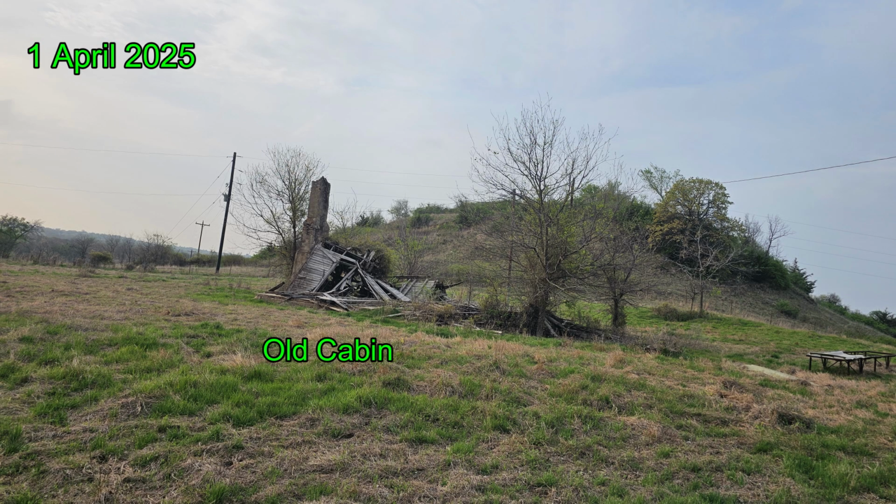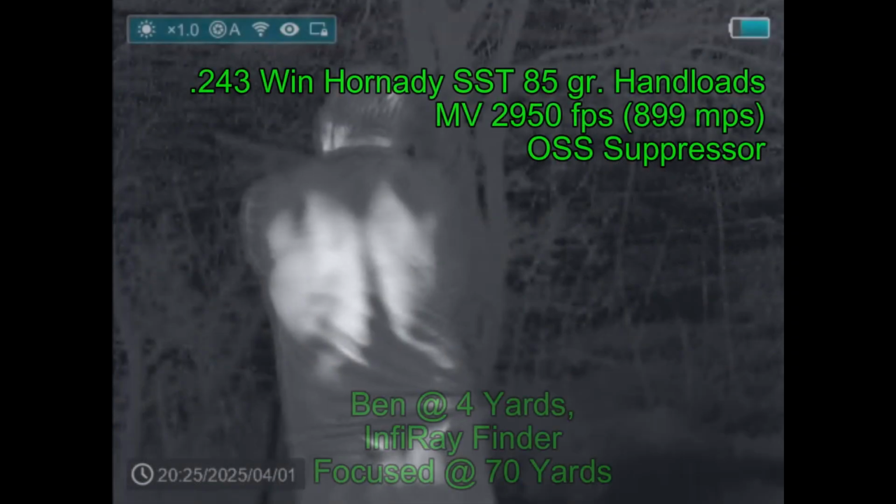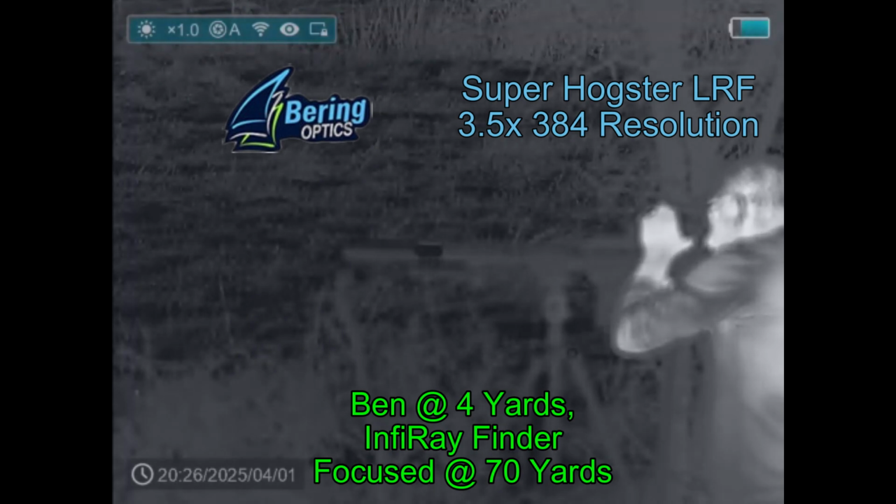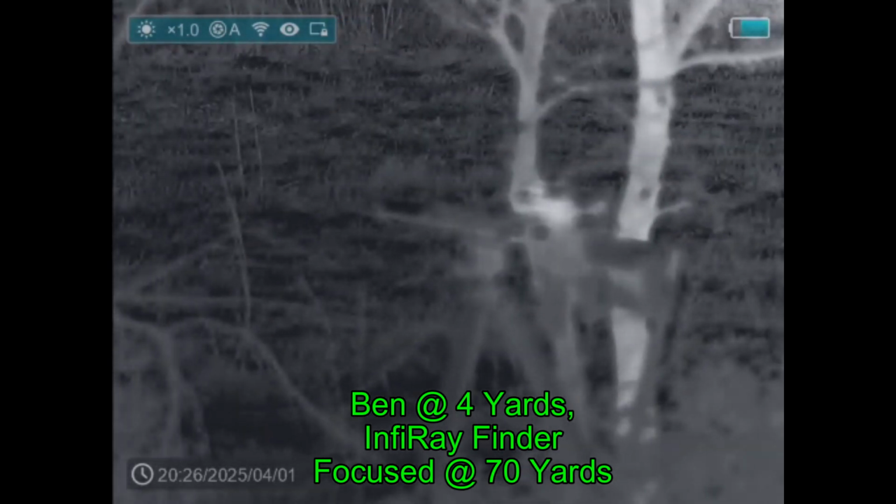A couple nights later, I'm out with Ben, and we want to get some of those hogs that were on our property but were across the road by the old cabin. We are now across the road, and we are set up behind the trees in the far field, waiting for hogs to come around and come down to us and walk right by us so that we can shoot them. That's the plan for the night. Ben is out there with his 243 Winchester with an OSS suppressor on it, shooting a Bearing Optics Super Hogster LRF. And that's my rifle.